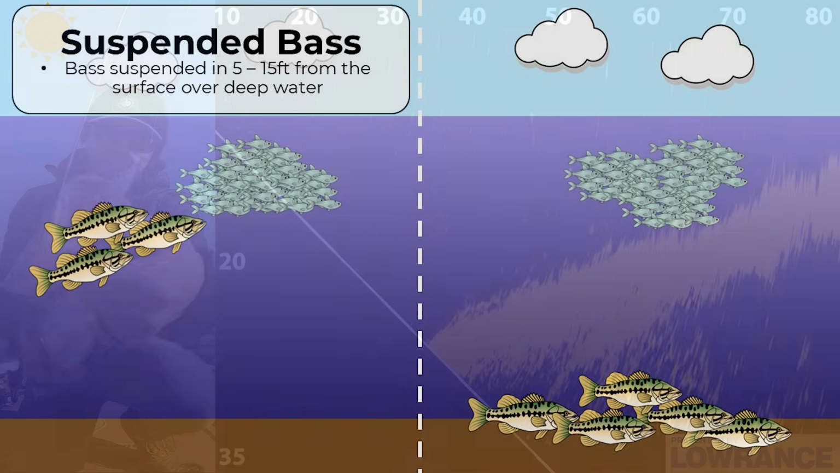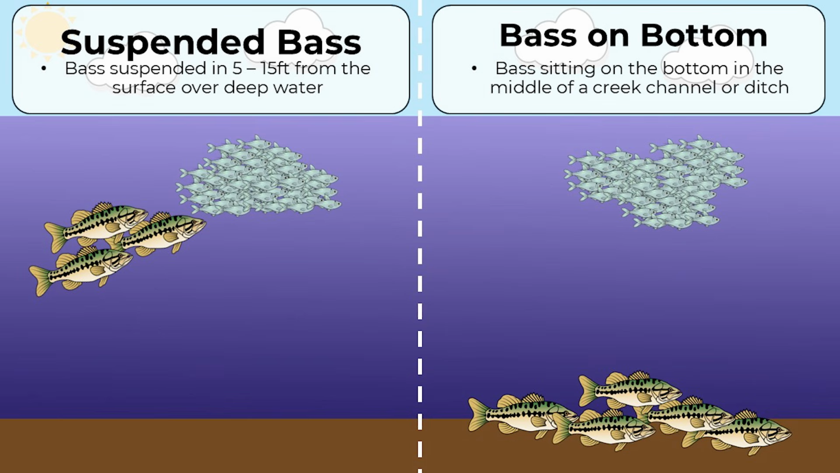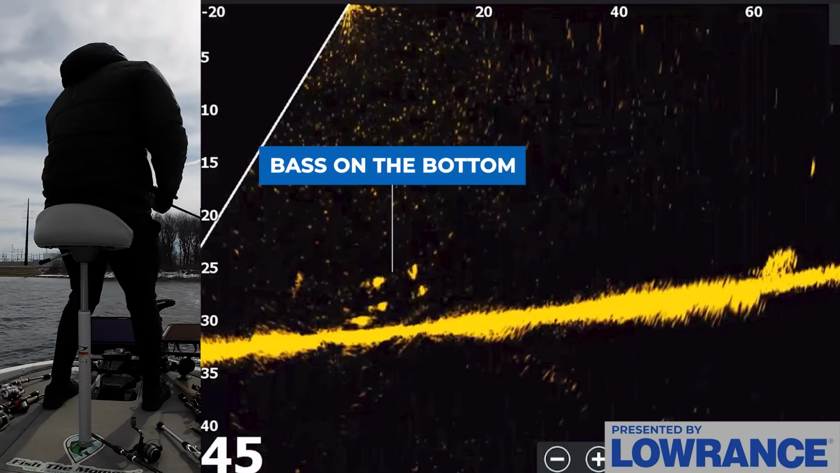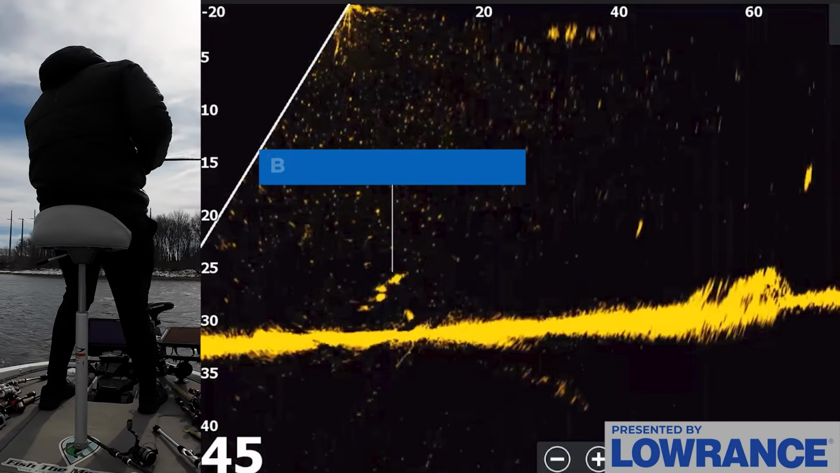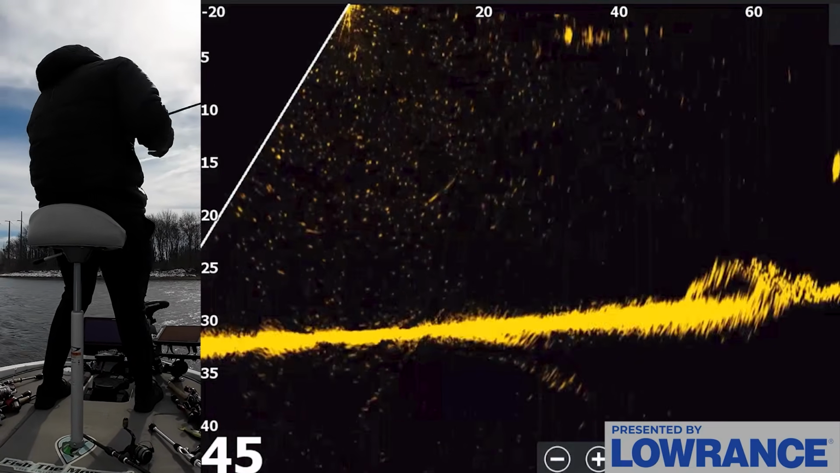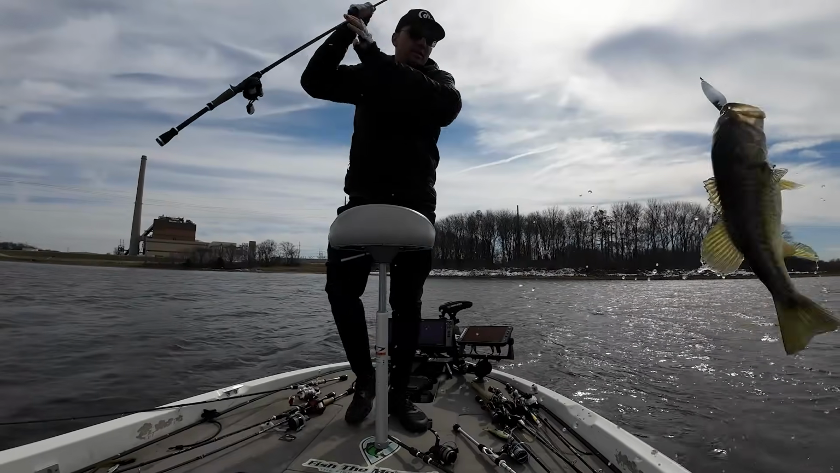However, these aren't the only bass that are catchable with forward-facing sonar. You can also catch a lot of fish that are sitting very tight to the bottom in these drains and creek channels. Some of these bass are sitting as deep as 40 to 50 feet of water, and a lot of anglers overlook these fish because they're only focused on those fish that are suspended high up in the water column. But again, I've had just as much success targeting fish that are on the bottom as I do fish that are suspended up in the middle of the water column.